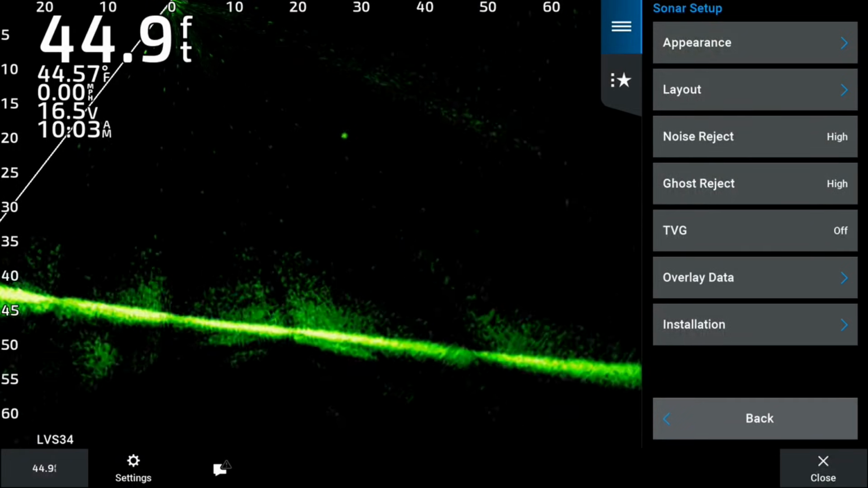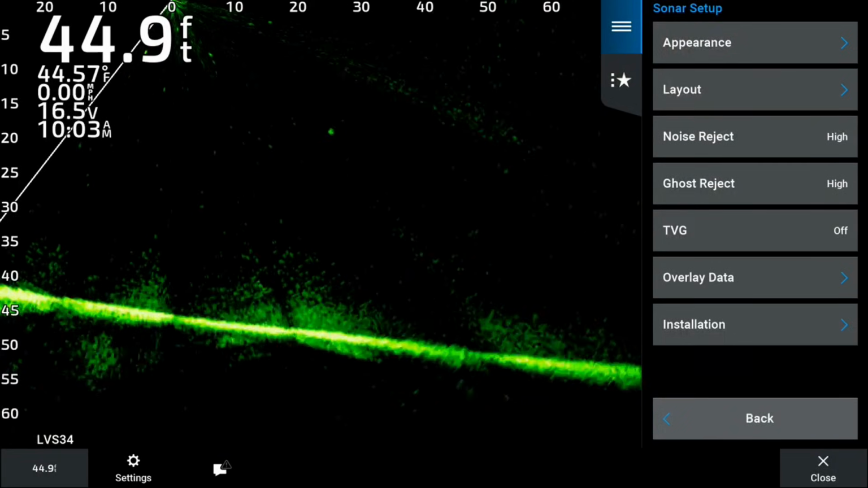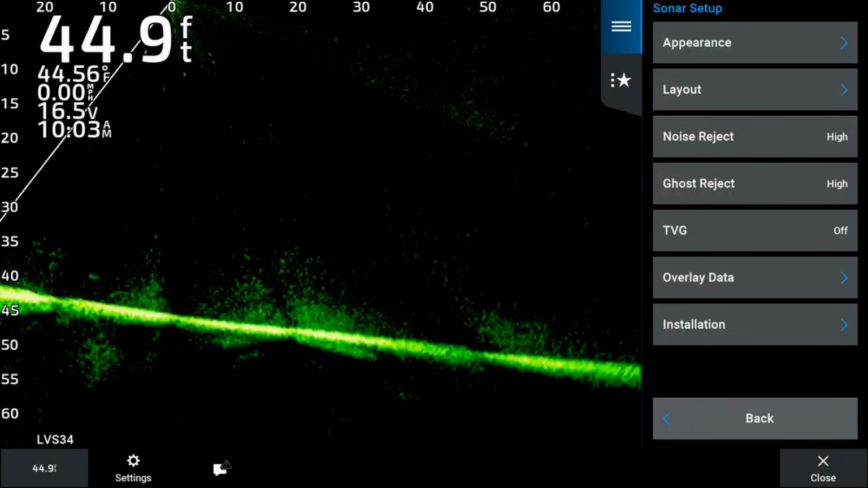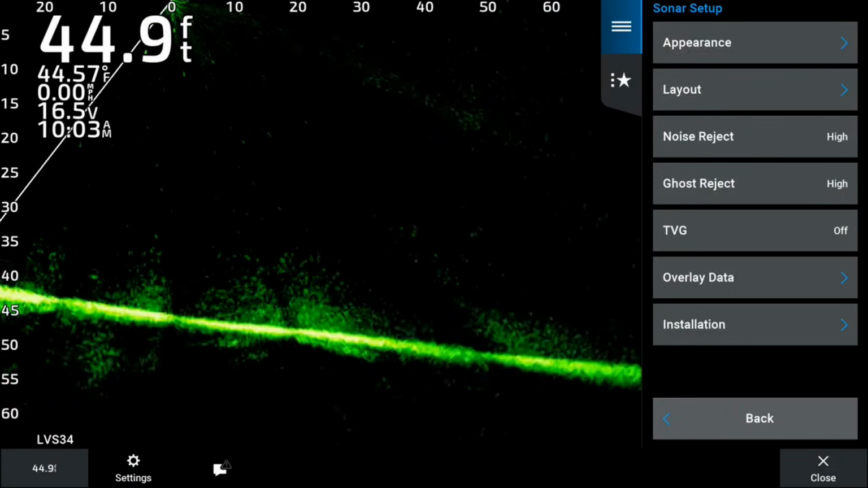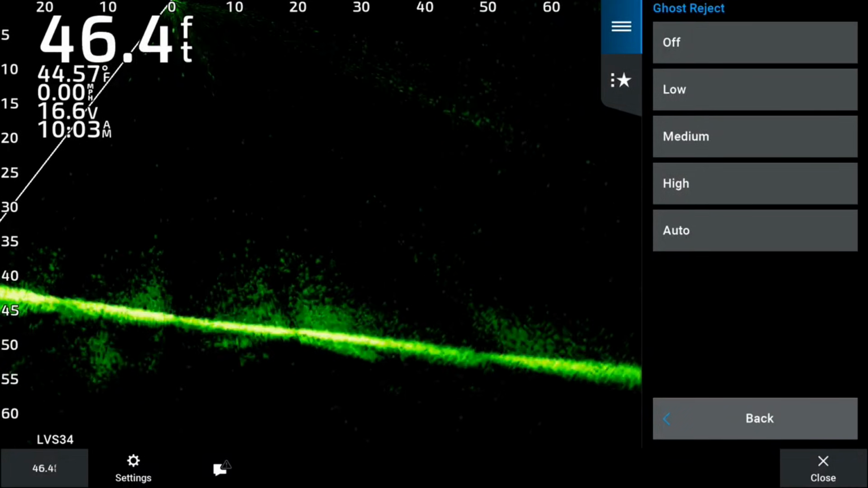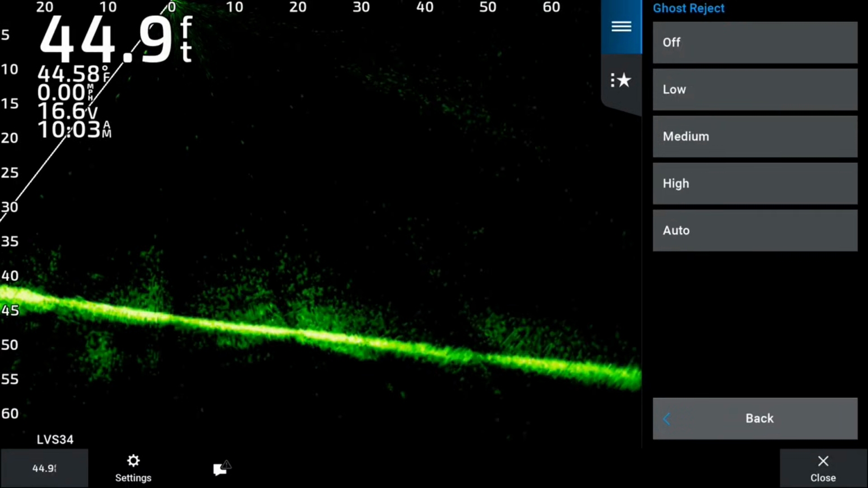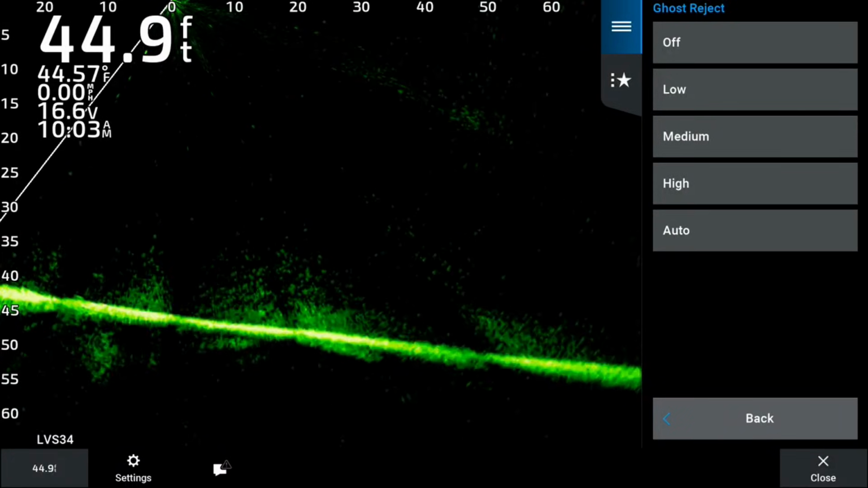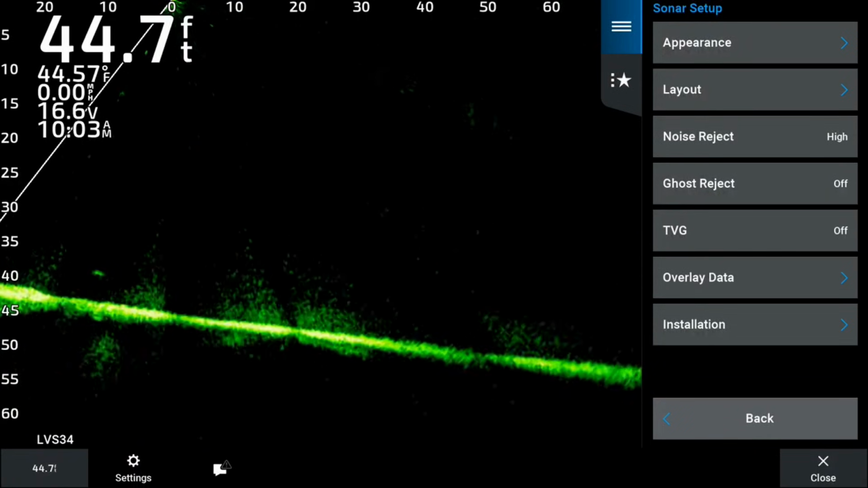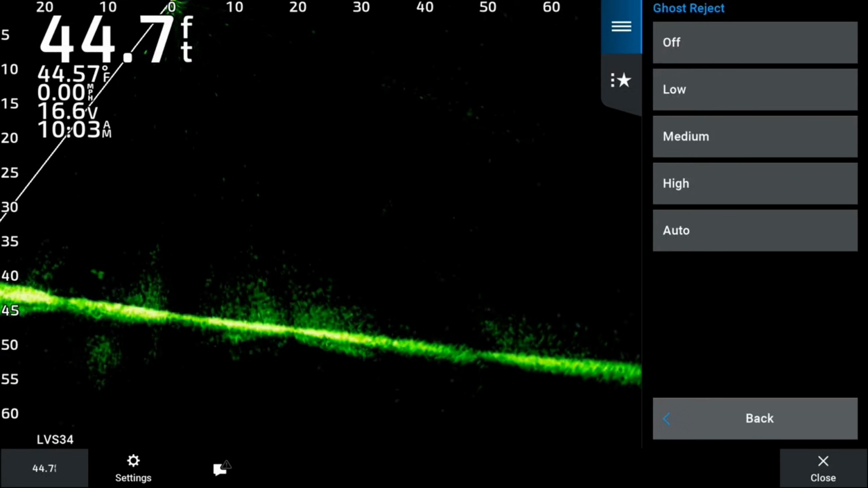I don't really necessarily like that. I want to see what's in the water. So the next thing we're going to do is go to ghost reject, and we're going to turn that on high. The reason is I don't want to see the ghost tree. So let me turn it off and show you what it looks like when it's off. Actually, it still has a pretty good look to it, but we're going to put that on high for when we're trolling.